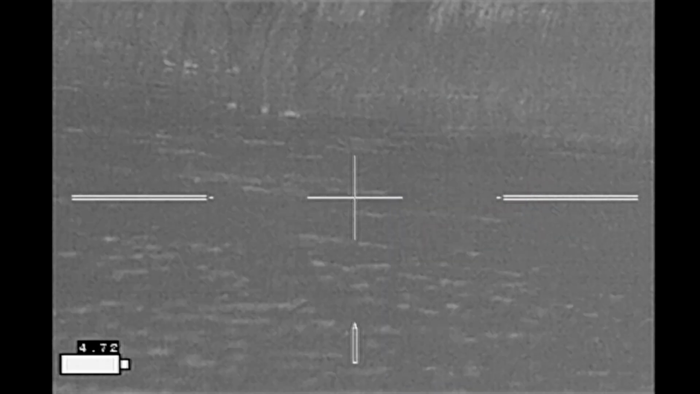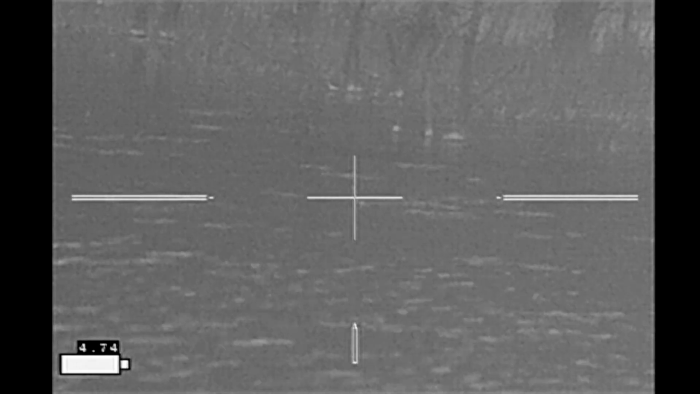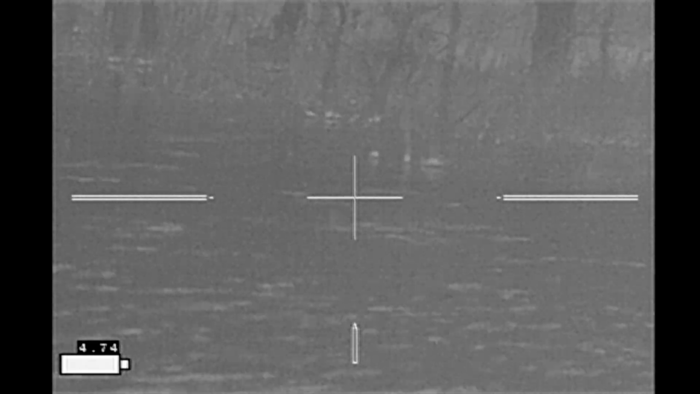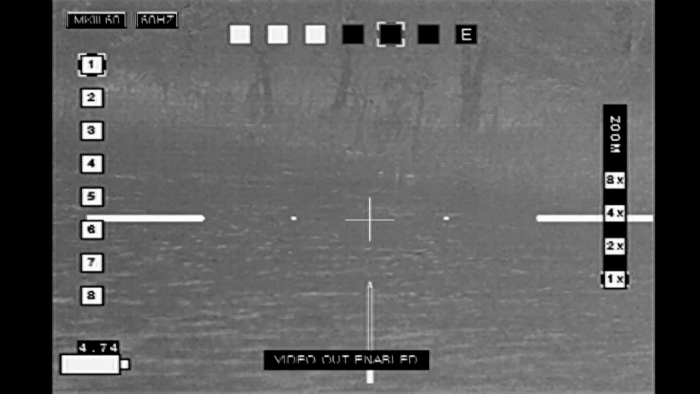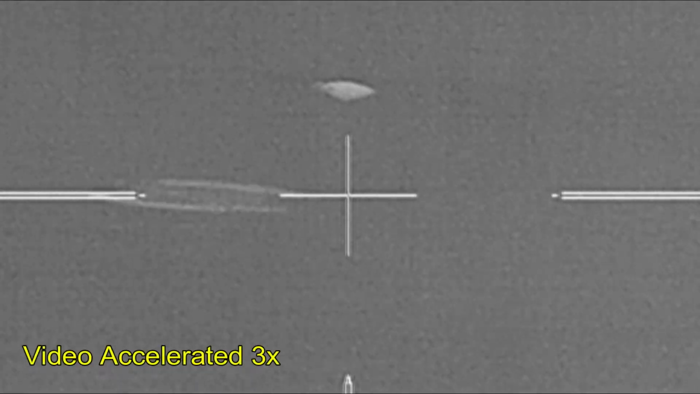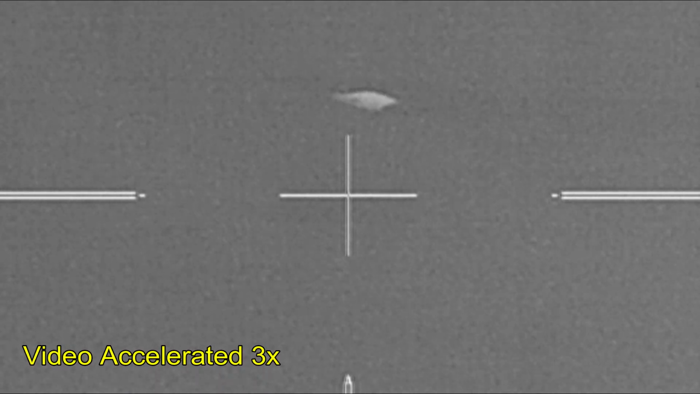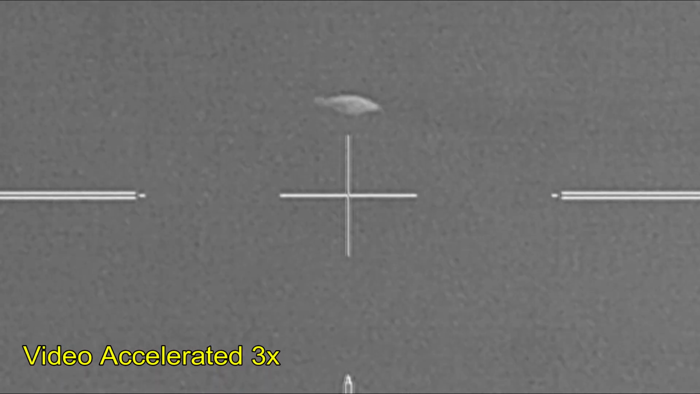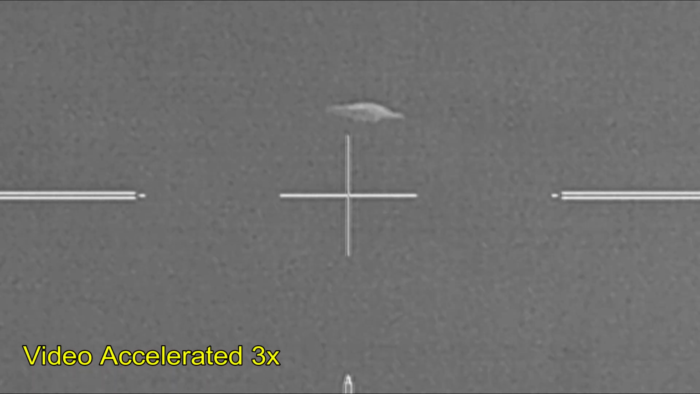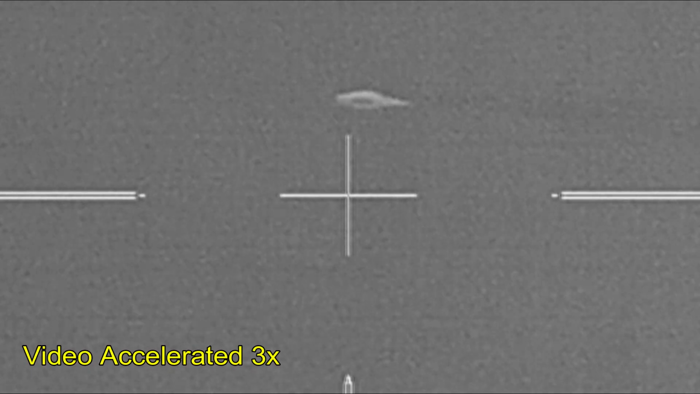That looks to have been a good shot. Got a little bit of flutter under the water just afterwards. And no sign of the beaver coming to the surface. While searching for a beaver, I noticed another body floating in the water. This is a sped up video, and if you watch you can see fish or possibly turtles feeding on the carcass.